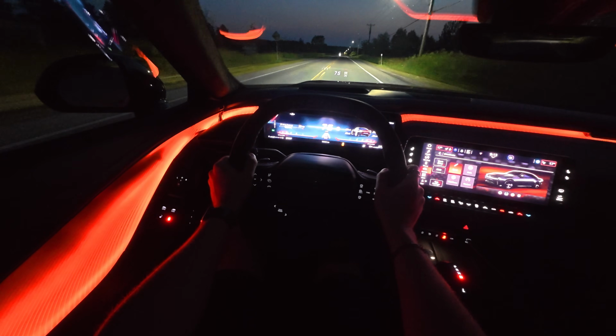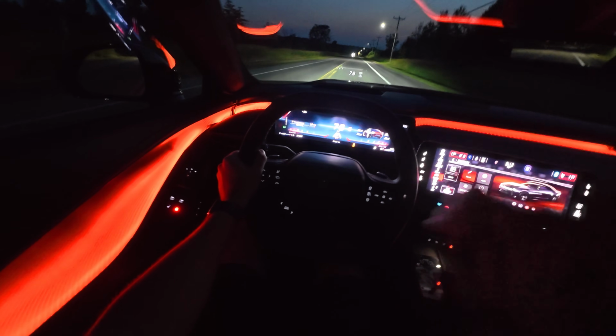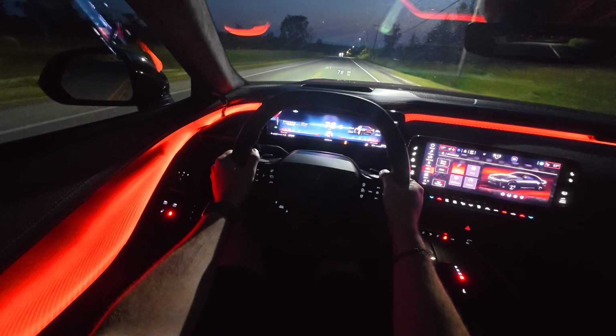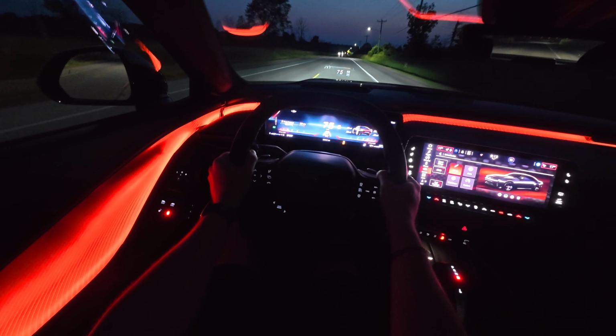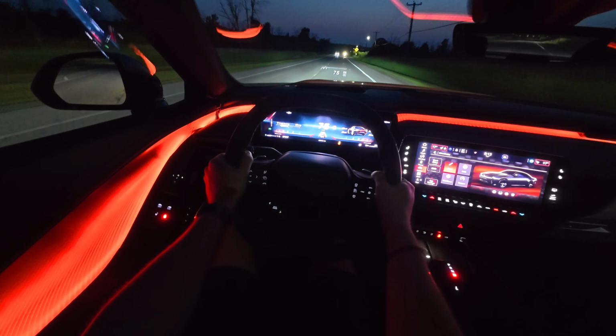Yeah, so launch control is definitely a thing that you can do pretty much anytime you want, and it's not discreet. That's the only thing between the EV and the gas. With the gas car, you can turn off the speaker and you could just do launch control and nobody would know that you're doing it until you took off. This, well, people know you're doing it.